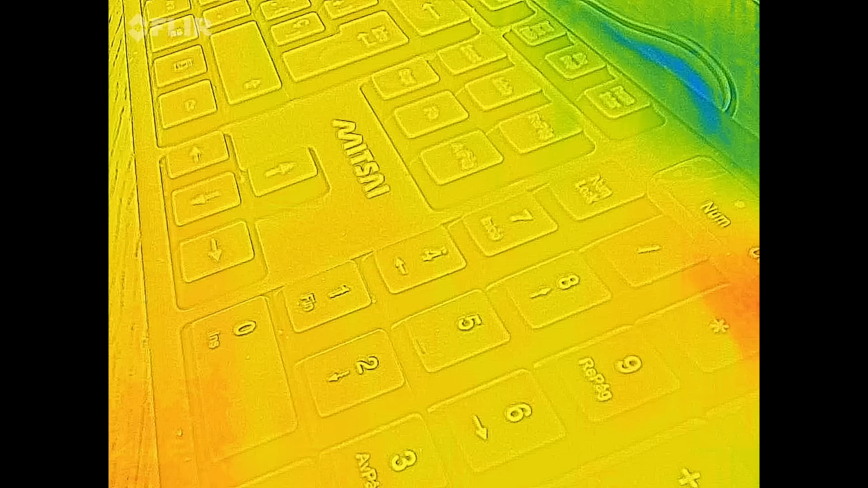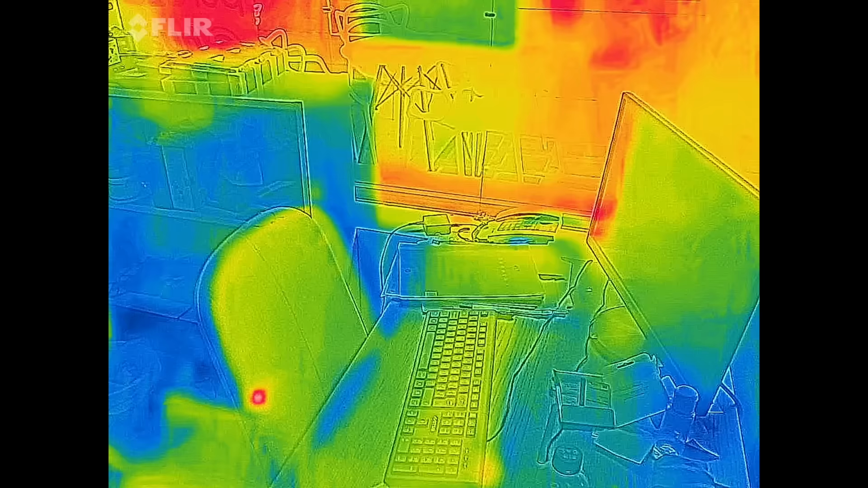Oh no, it doesn't. Well, normally it does. We see this on the PCBs later.